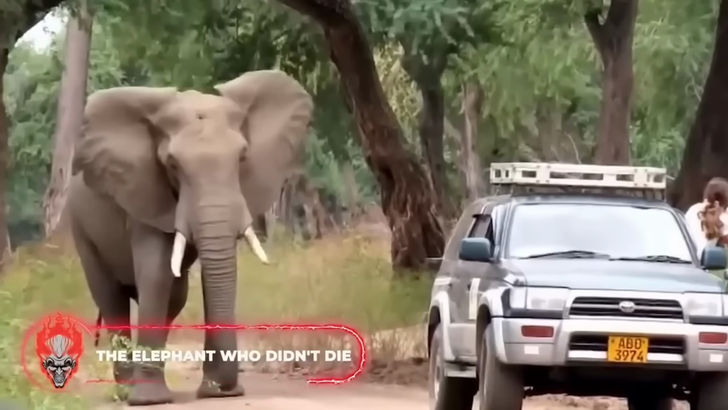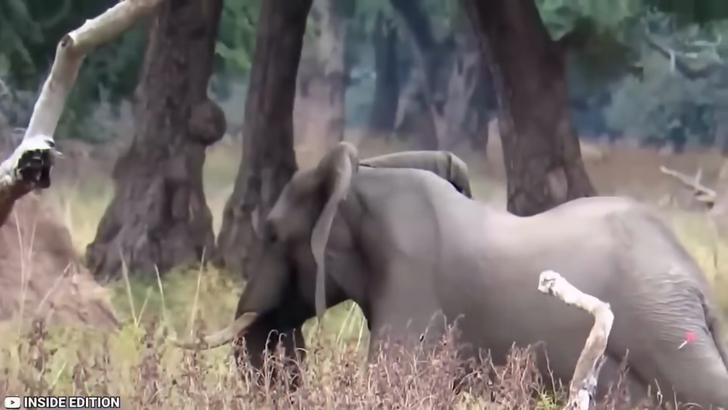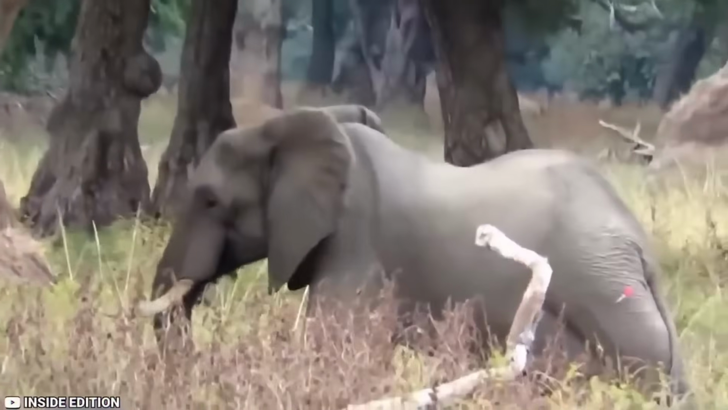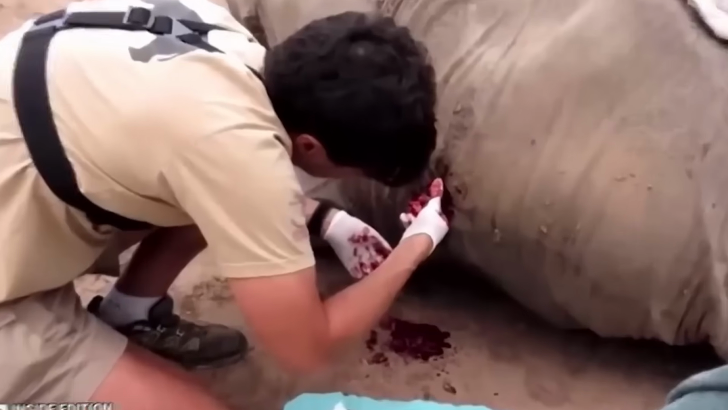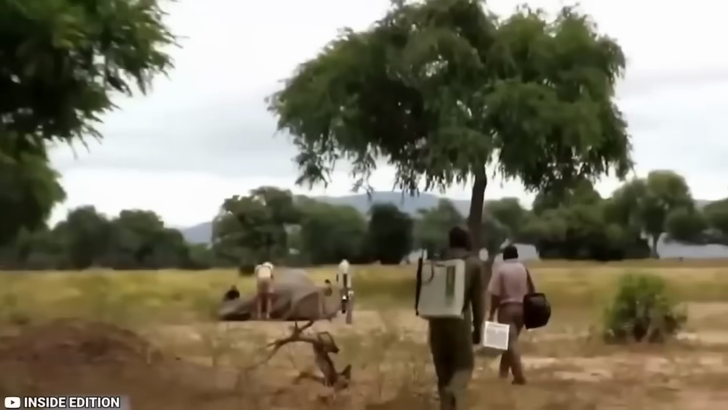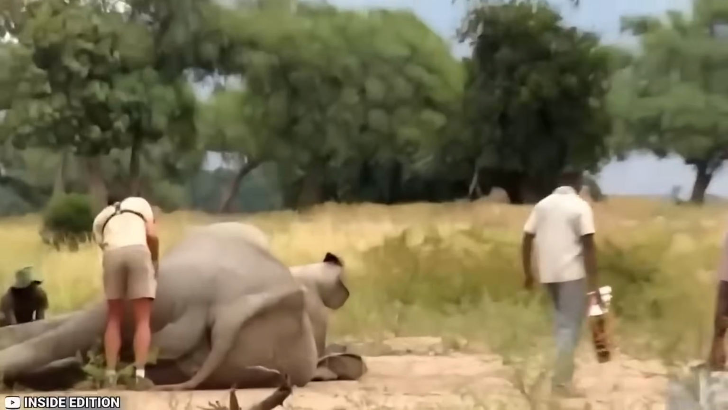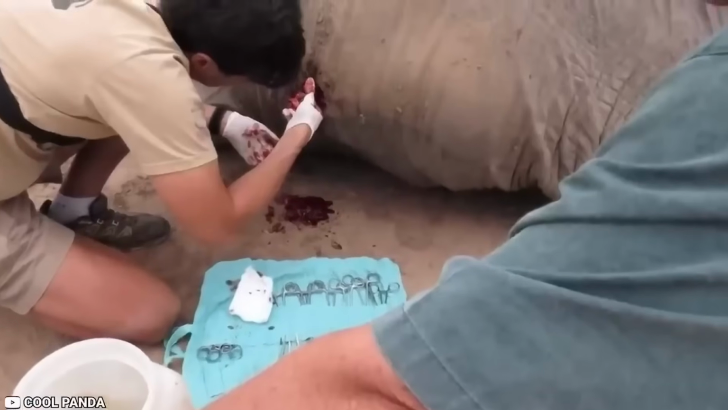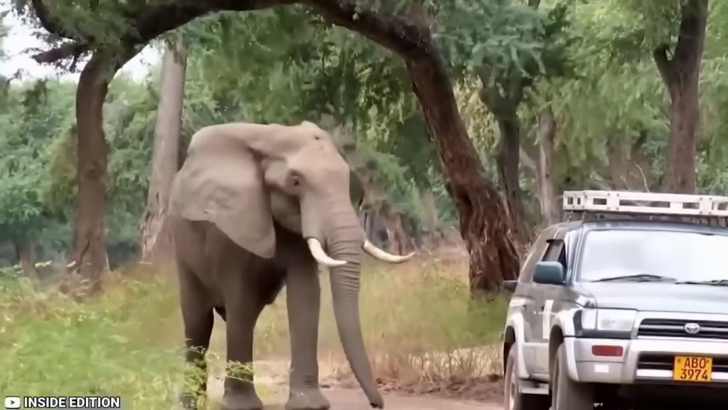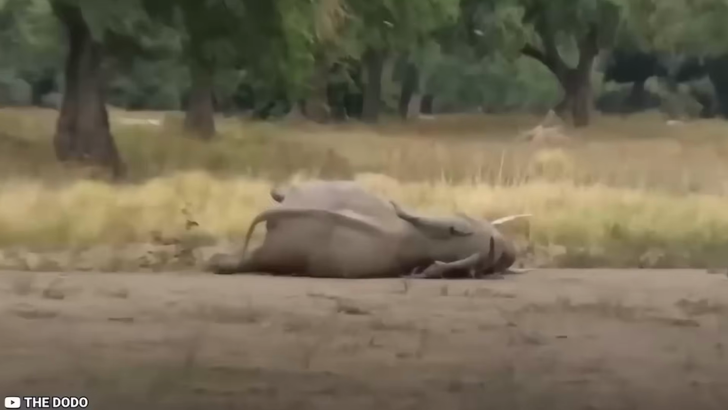The elephant who didn't die. Welcome to the jungle, where crazy things happen on a daily basis. This elephant was shot straight in the head and was bleeding out of the wound, yet it remained standing. In fact, this huge animal approached some nearby humans in a very cautious manner and showed them the bullet in his skull because, obviously, elephants don't know how to treat bullet wounds.